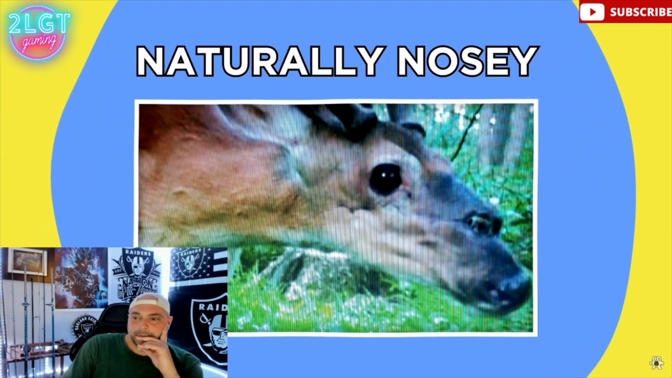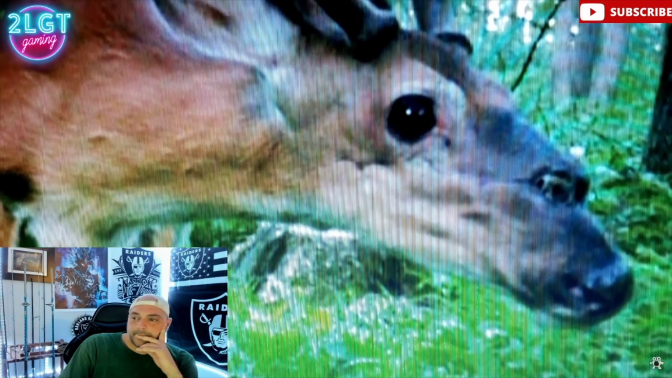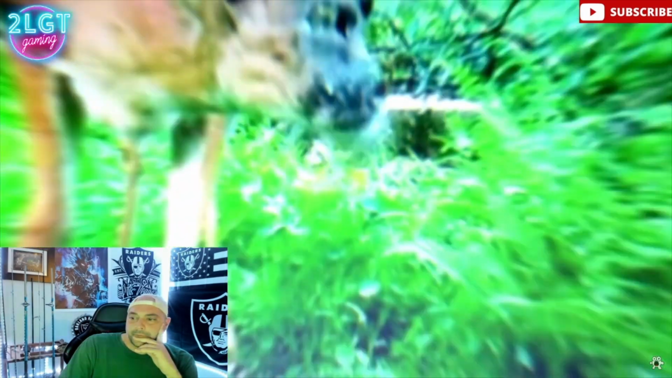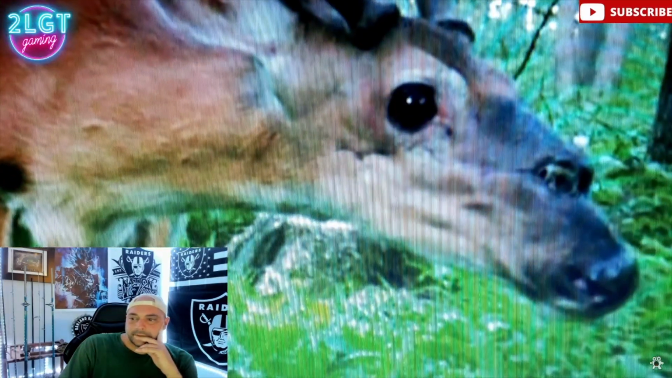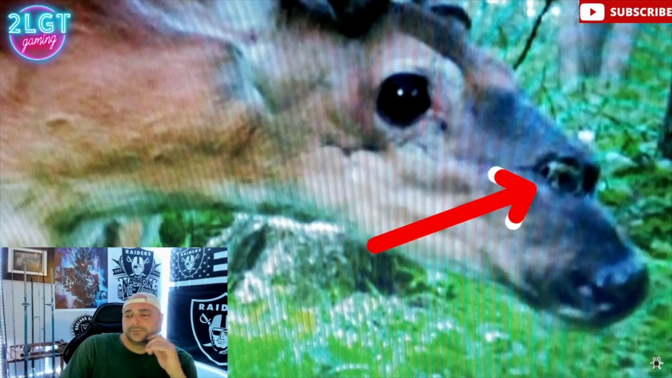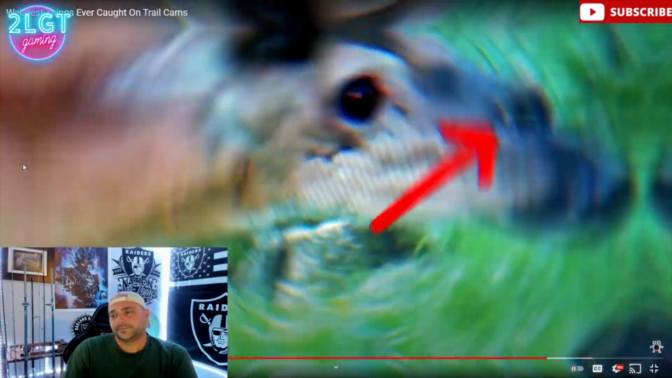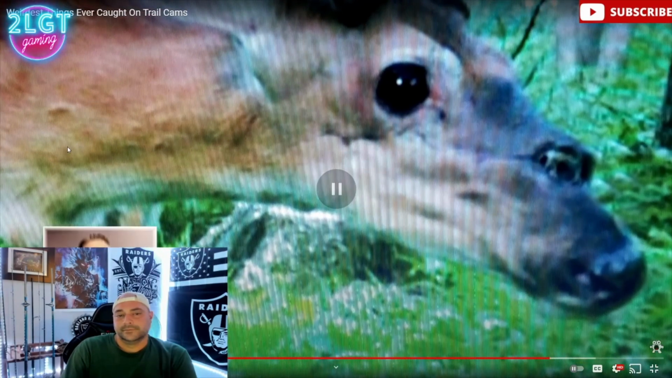Naturally nosy. Pennsylvania may seem like any other state, except there's something a little weird about the deer here. This video from 2016 was captured in Lancaster County and shows a white-tailed deer buck with two noses. You can see one just poking out of the top of the other. Could there be something in the water making Lancaster game mutate? I mean, it's just genetics.